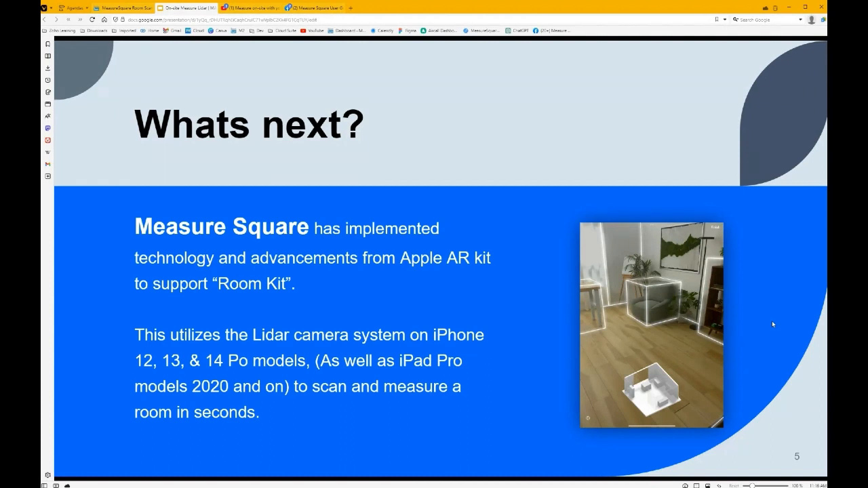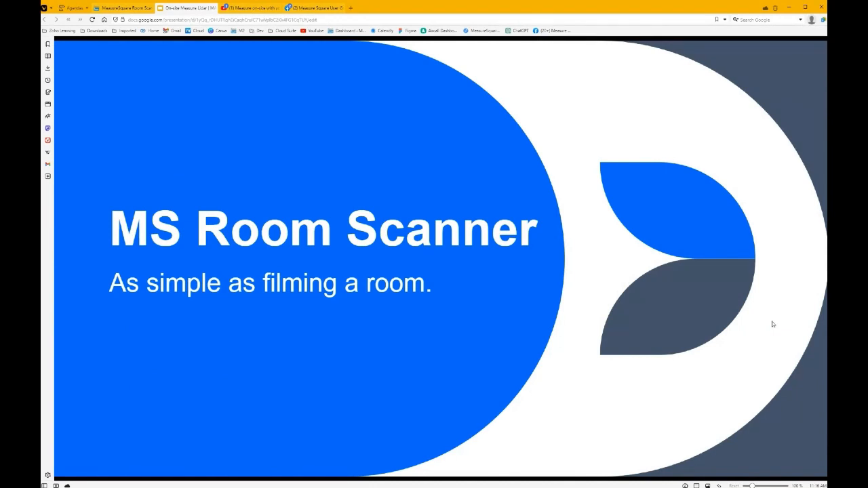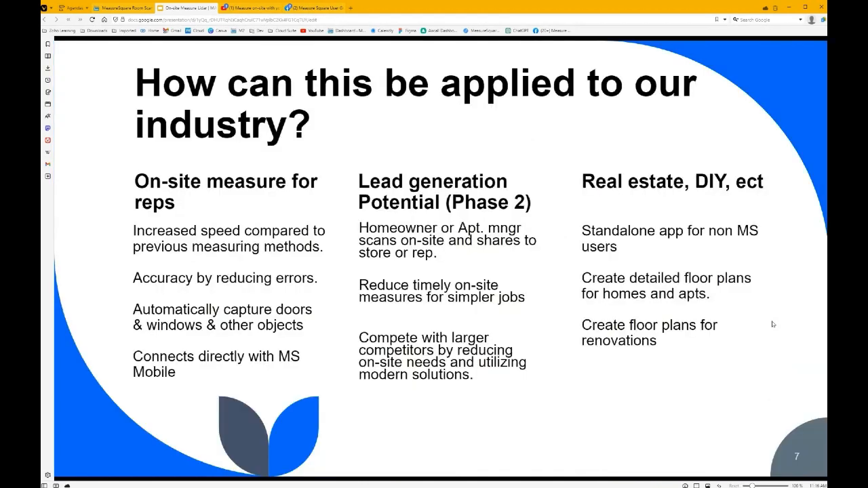The interface is very user-friendly, which is a huge plus. The 3D diagram forms as you scan along the perimeter and outline, so you understand what is actually being captured. And it's great if you need to go back if it actually missed something. If you need to change your angle of view, you can easily do that. So as I move forward here, this is something we are calling the MeasureSquare Room Scanner. The way I like to look at it is it's as simple as filming a room. So when it comes to, hey, I need to measure this office, I need to measure an apartment, it's really just as if you're walking around and filming a room, and you'll get a better idea what that means.